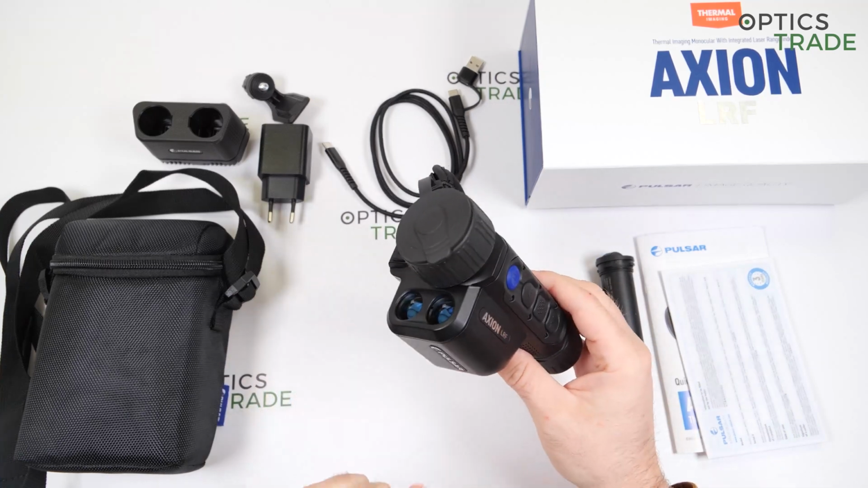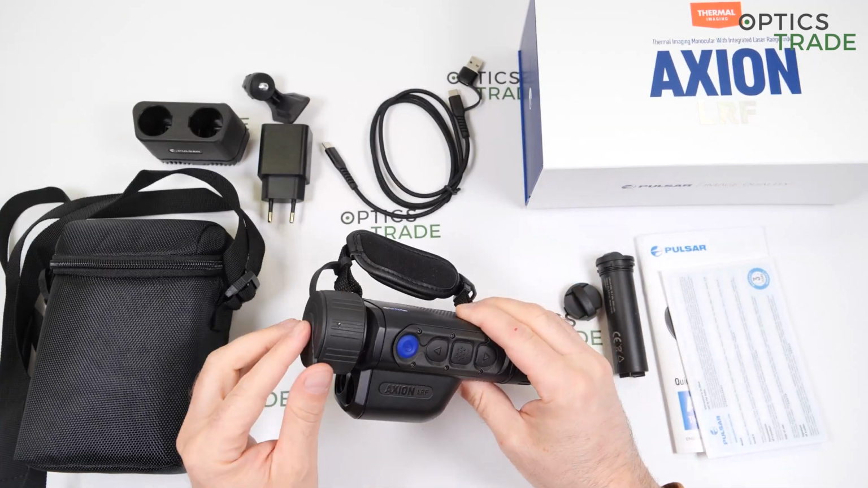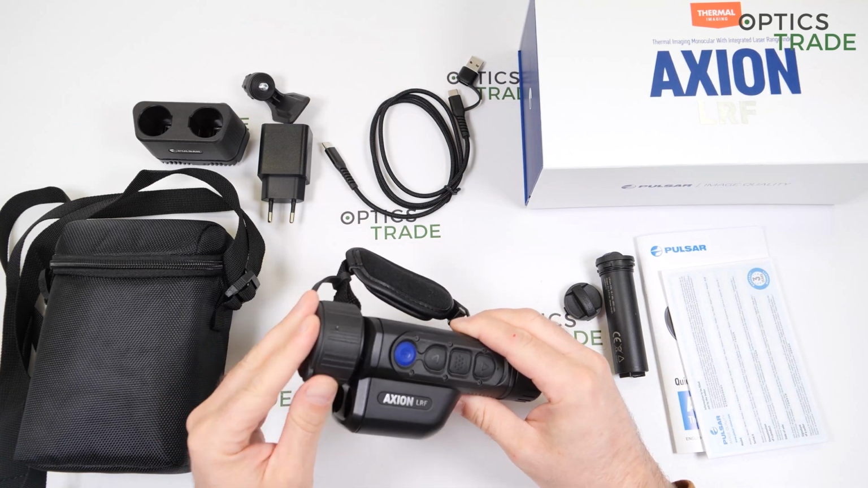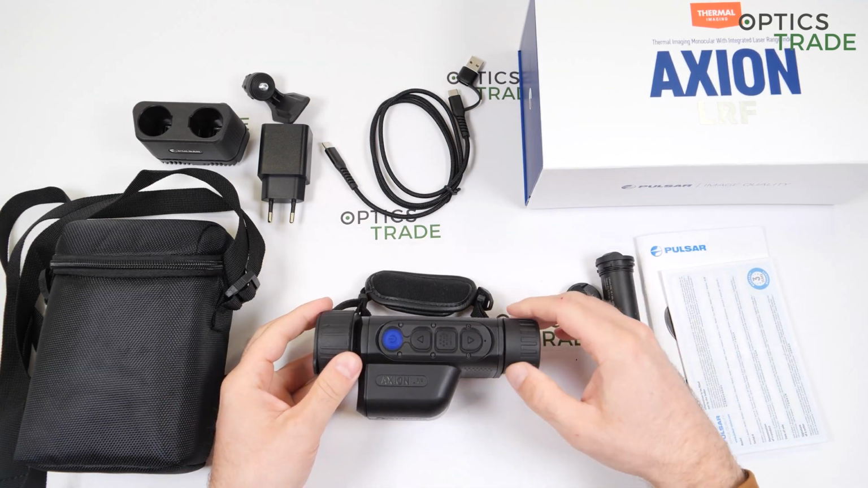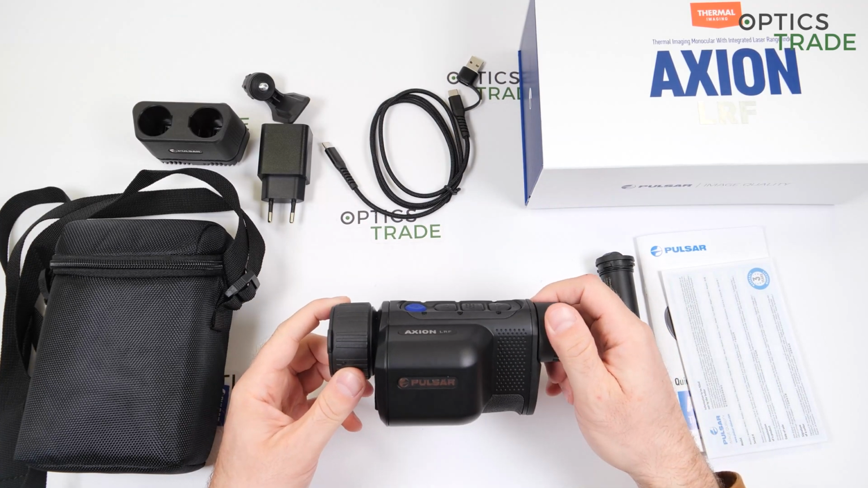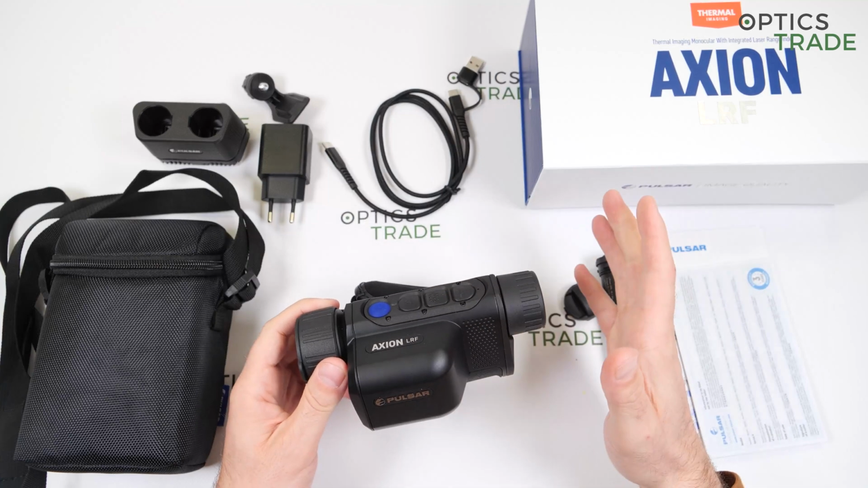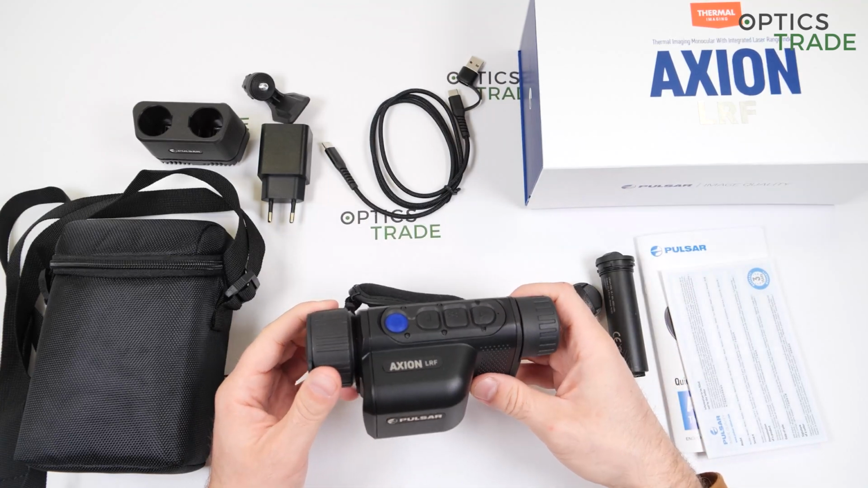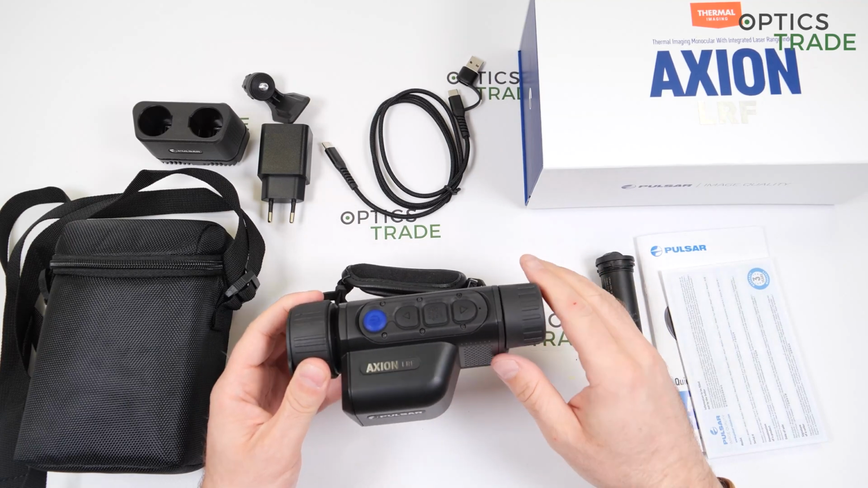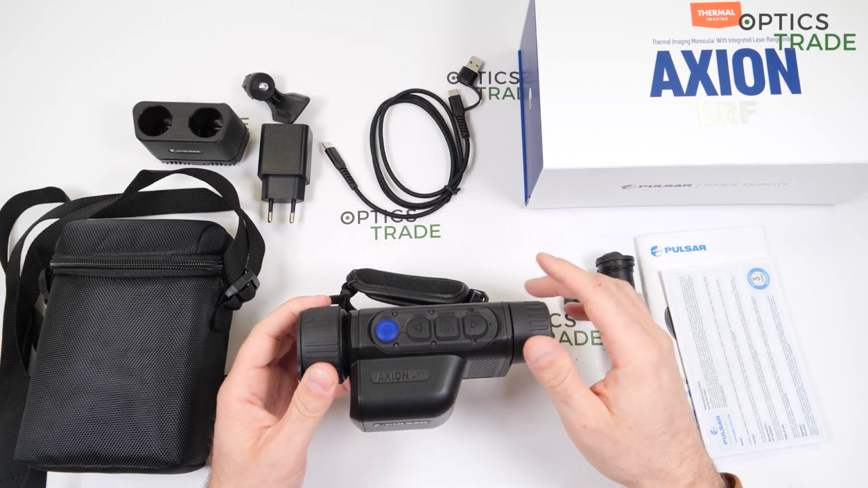Okay, if I go to the sensor, because the sensor is a really important part of any thermal device. The XQ models of Axion come with the same sensors as previous Pulsar devices. It's a vanadium oxide sensor, uncooled, with a resolution of 388 by 284. The majority of the industry has these sensors. They're also used by Pulsar in Cores, in Helions, in Quantums, in a lot of devices.